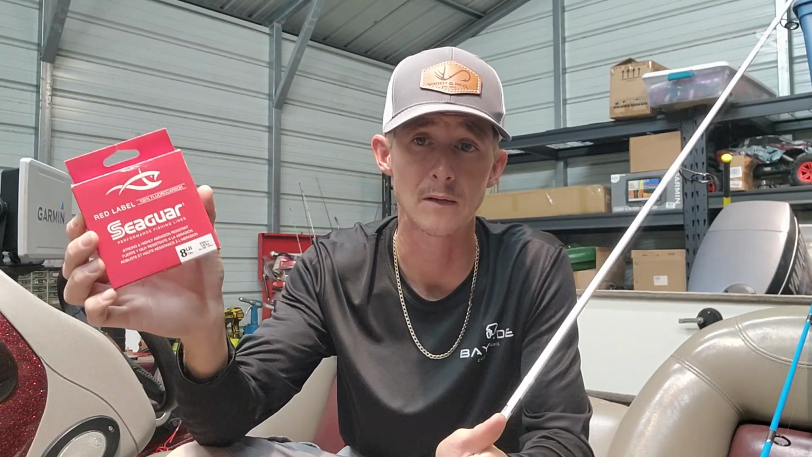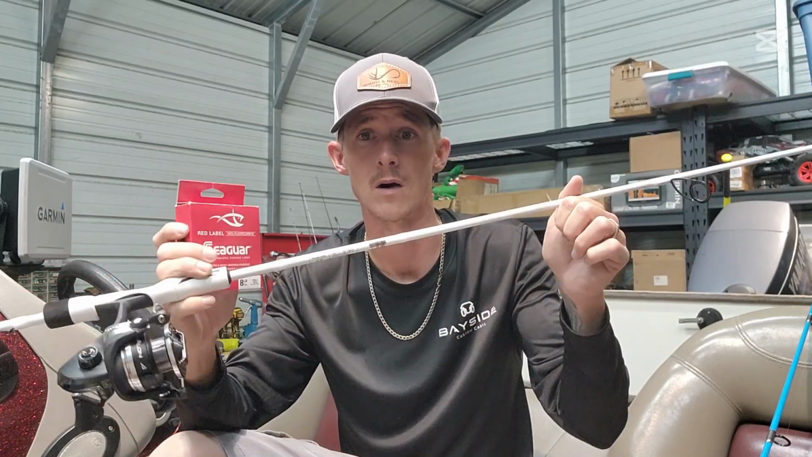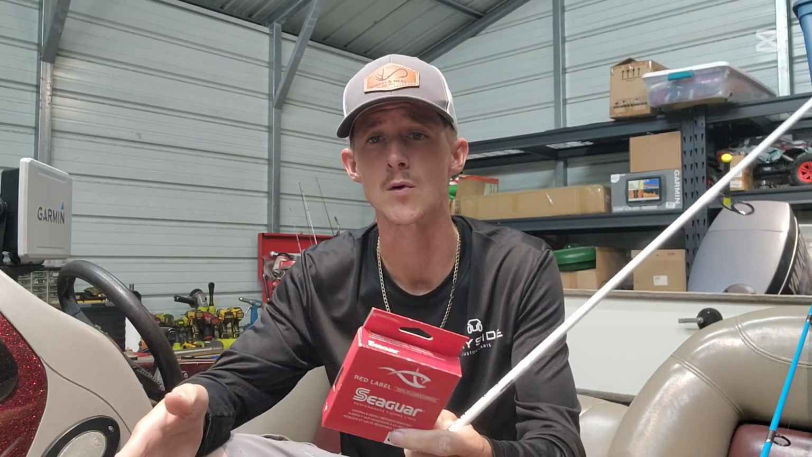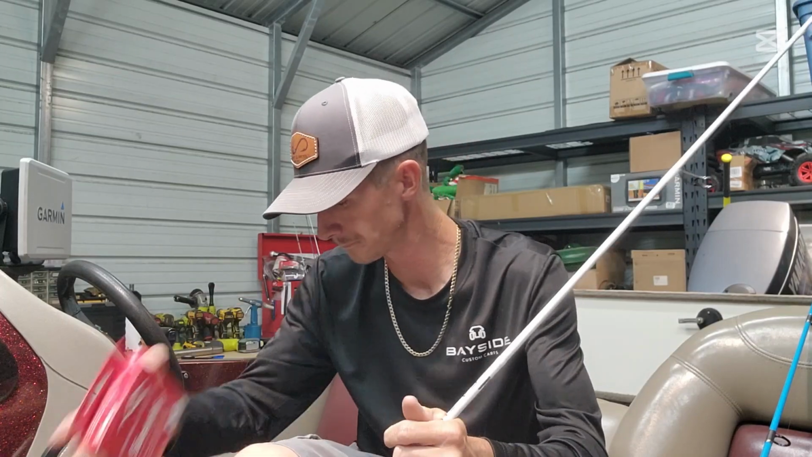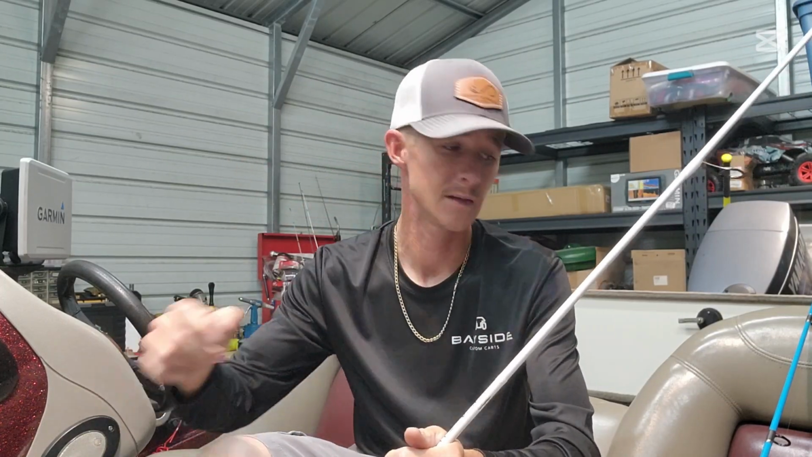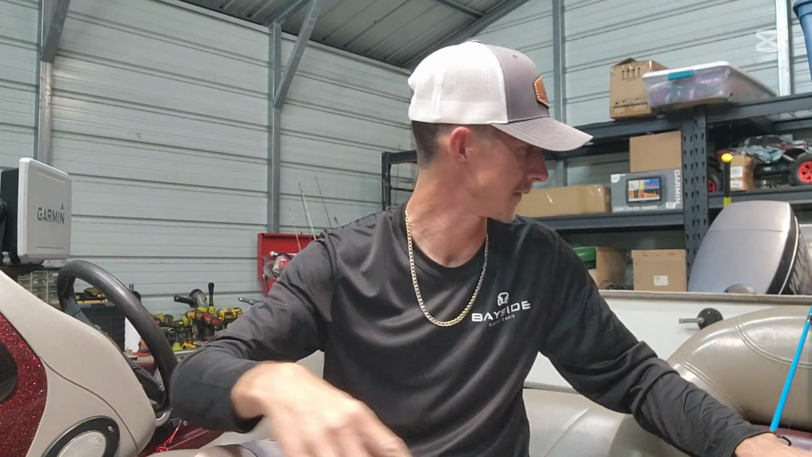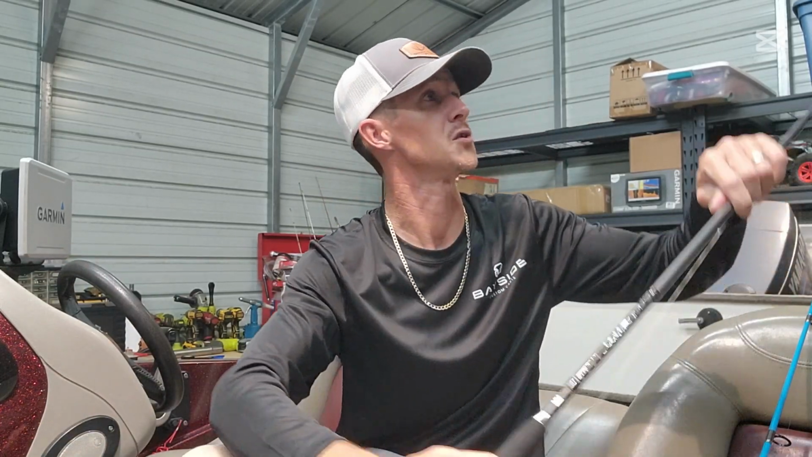The reason why I'm using 8-pound test, well, I'm using light hooks, light rod, light everything. It's going to be less visible in the water, and it's going to allow these minnows to do what they're supposed to do. So let me go ahead and show you guys real quick. I'm not going to rig that up right this second, but I'm going to show you.